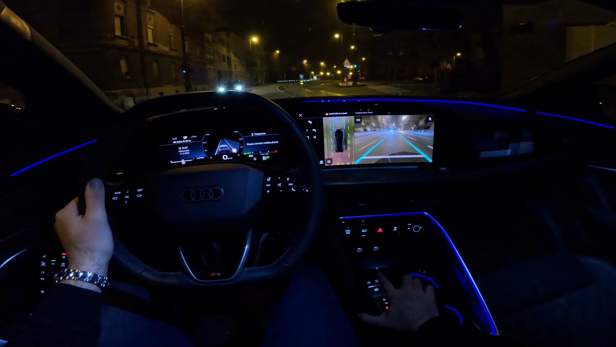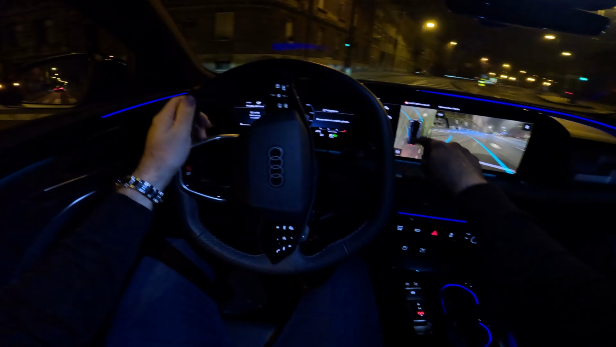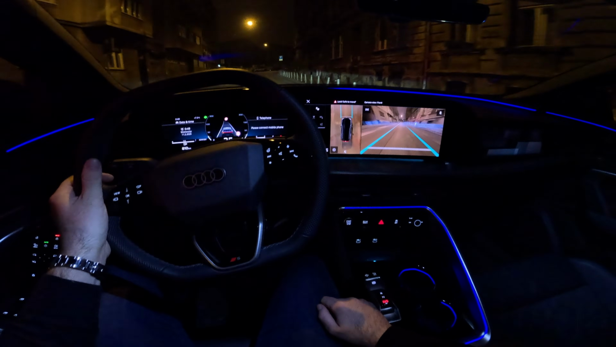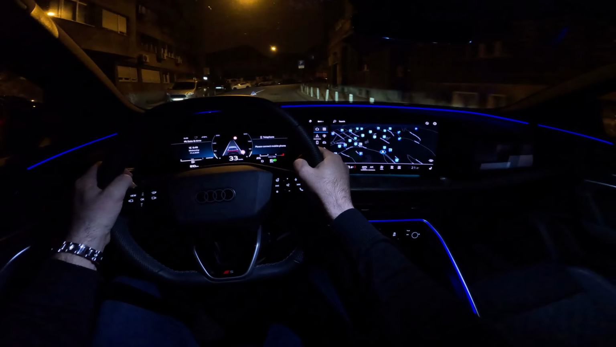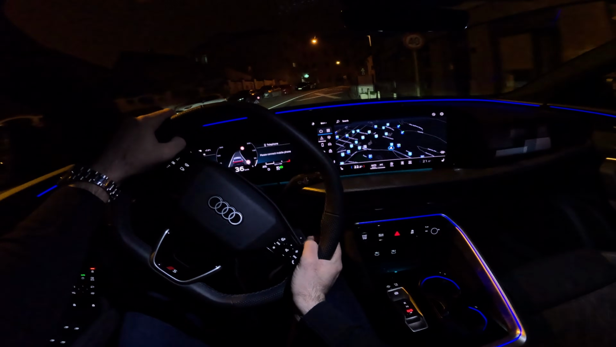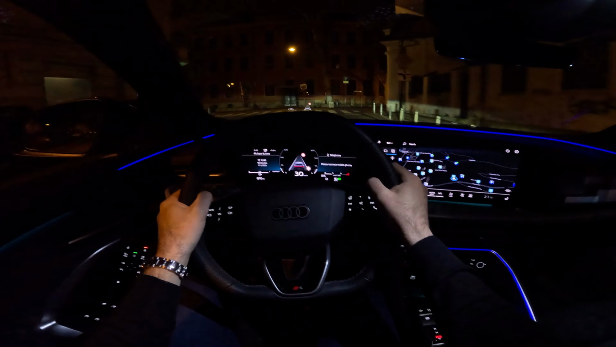You have these shortcuts here. We can access the camera and cameras because this car has the 360 surround, and that can help you a lot when you are maneuvering through parking lots or garages and in the city, for example.